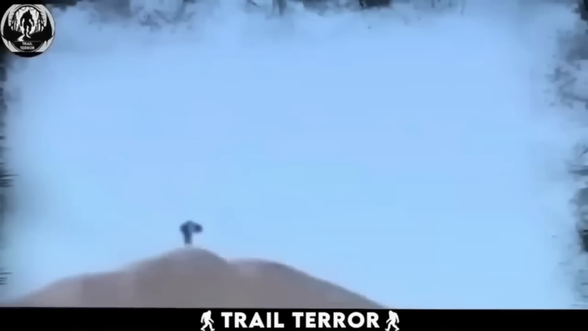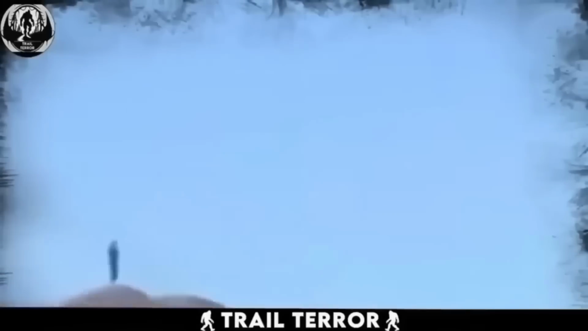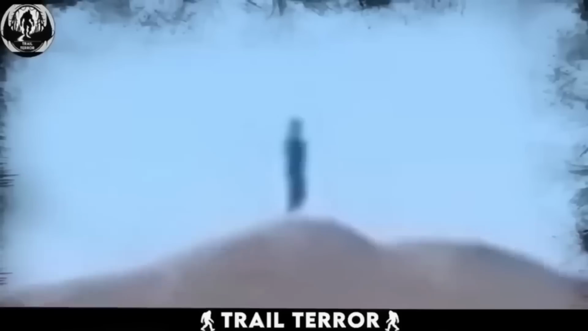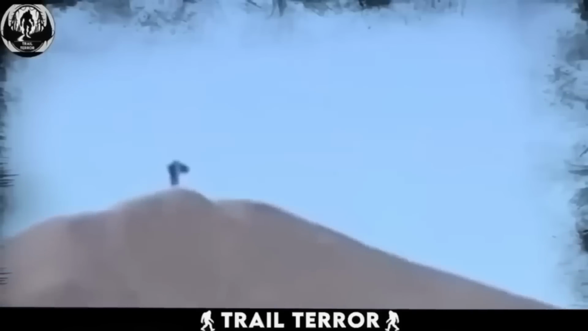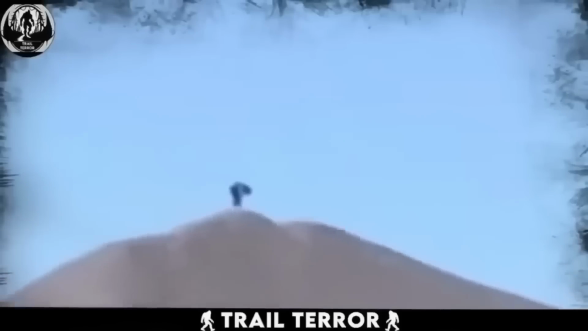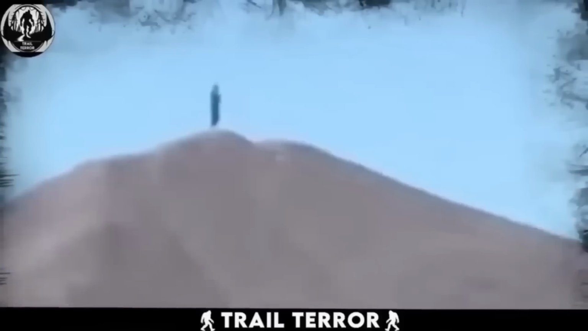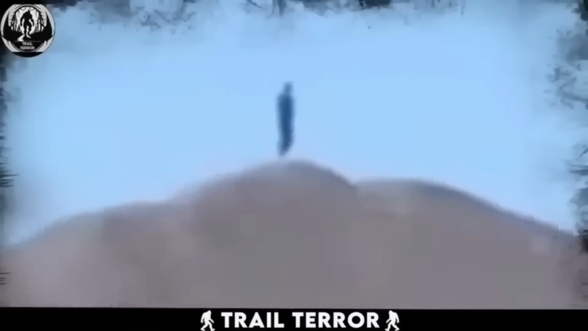This video gained significant popularity on the internet, sparking debates about its authenticity. Filmed by an Afghan villager, the footage captures a distant mountain with a strange humanoid figure standing on its summit. The unsettling aspect is the massive size of this humanoid being, even from the considerable distance of the recording. The creature is simply standing, observing its surroundings.